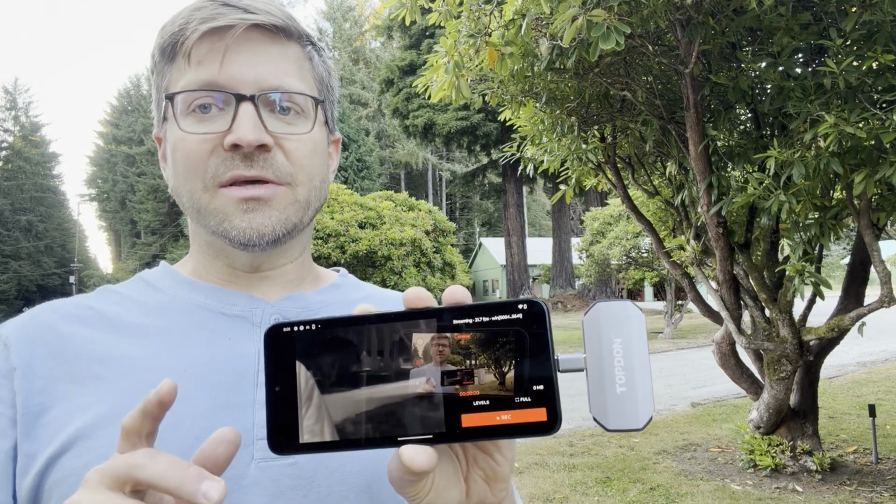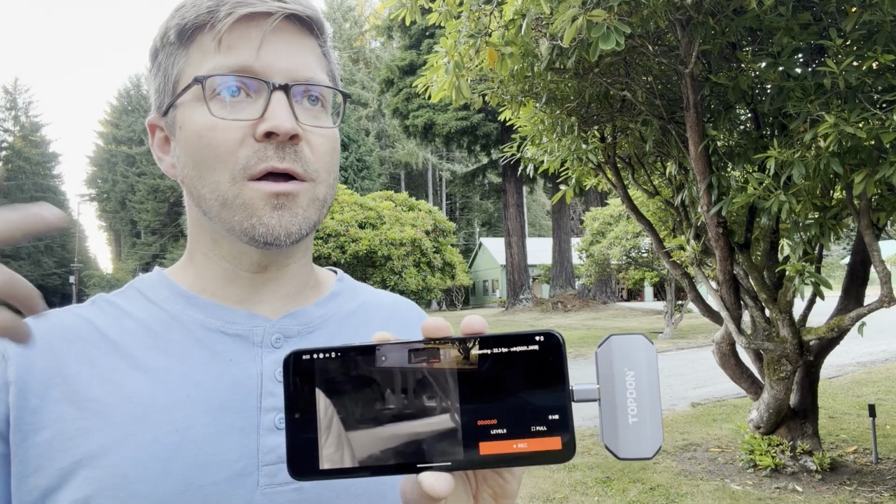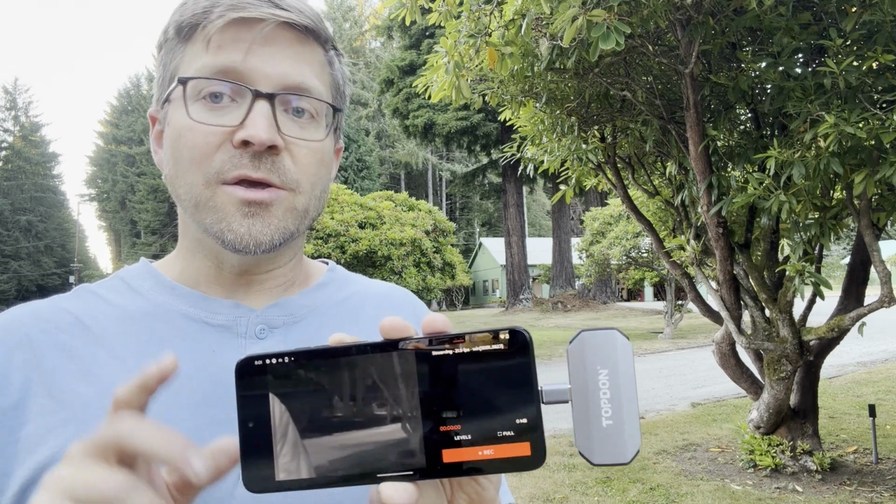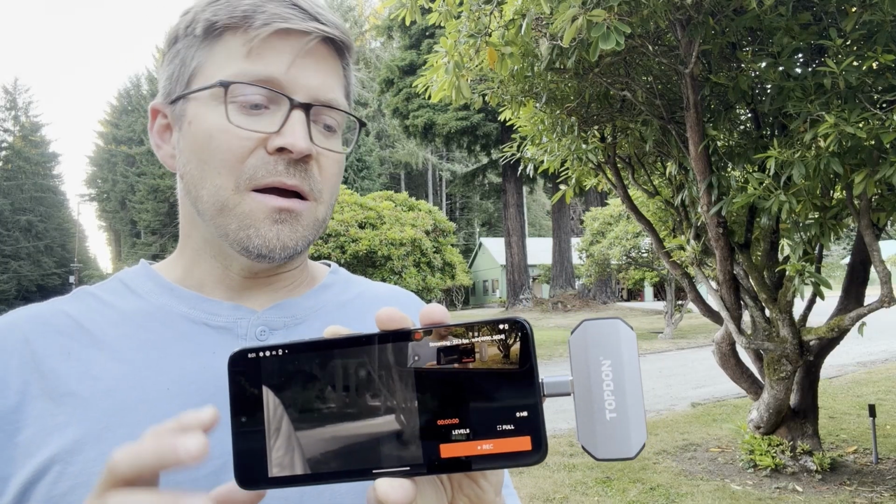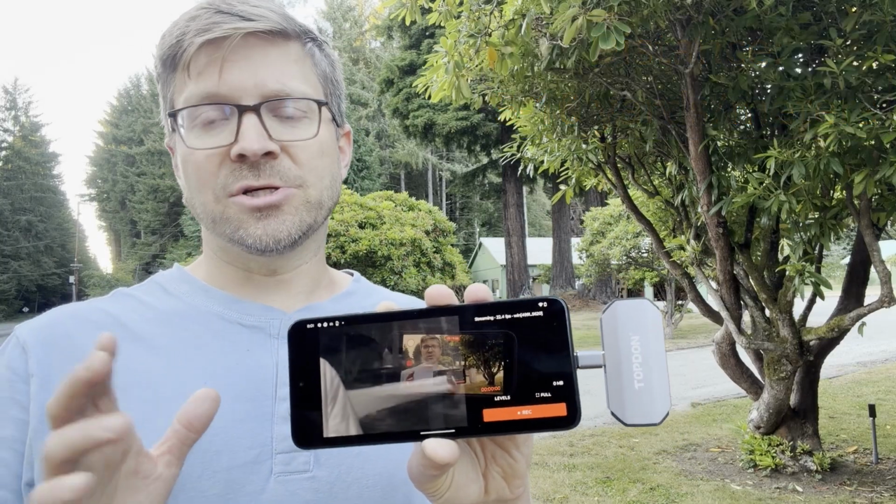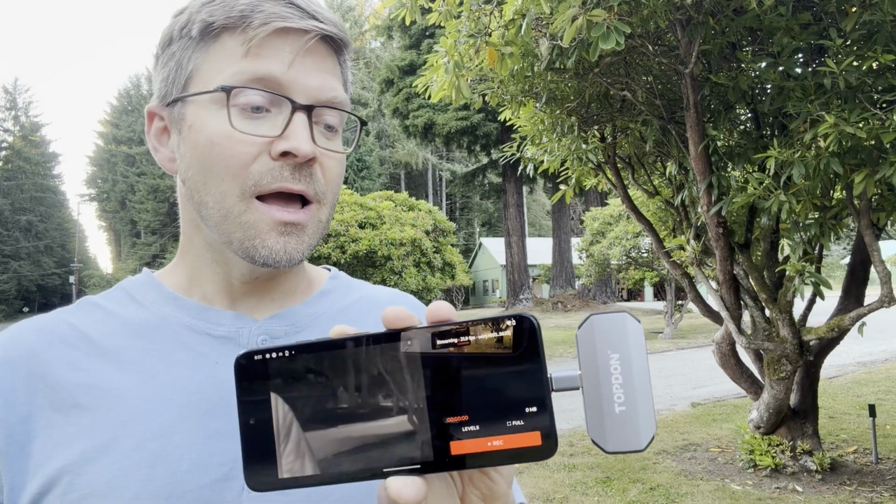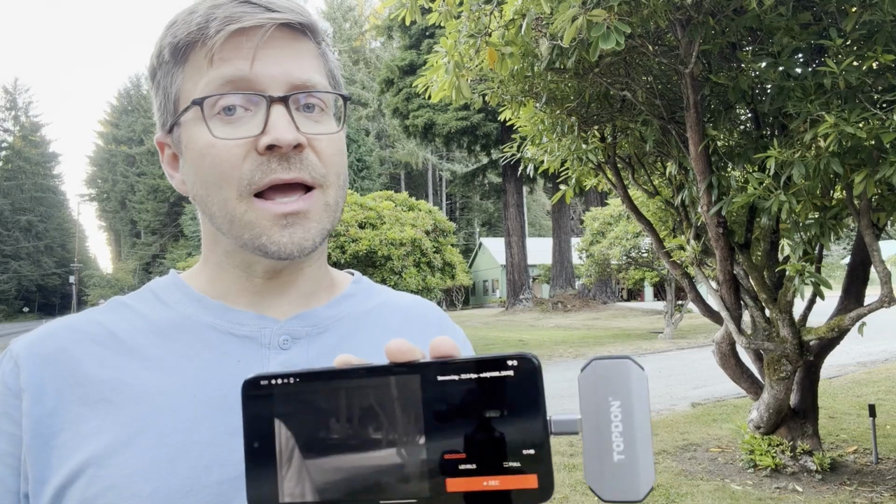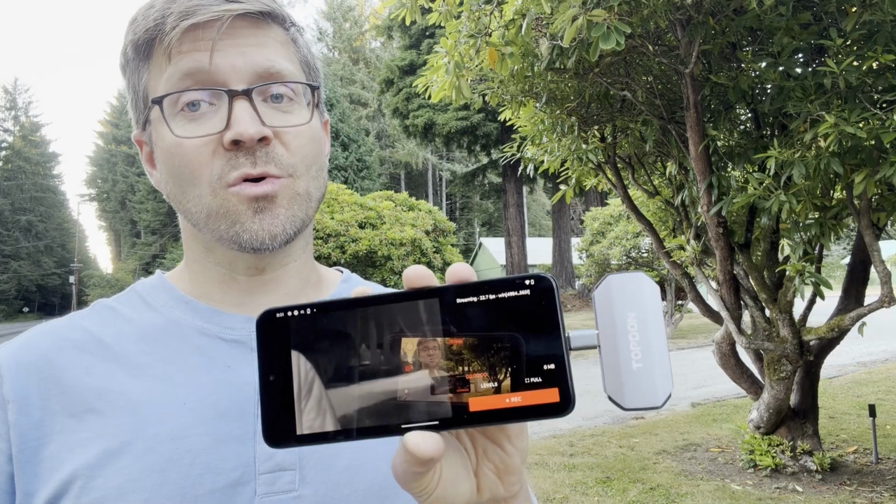So where I would see this useful is if you're not recording too many bats at a time, like a myotis emergence where 1 or 2 or 3 bats are coming out at a time. Also, where you know where the bats are and they're not too far away from the camera. So I'd say about 5 to 10 yards or meters away would be an operational distance. That's going to depend on the background temperature for using this. But I have been able to use it to good success, and under the right conditions, I can get just as accurate results using this as a device that costs 10 times as much or more.